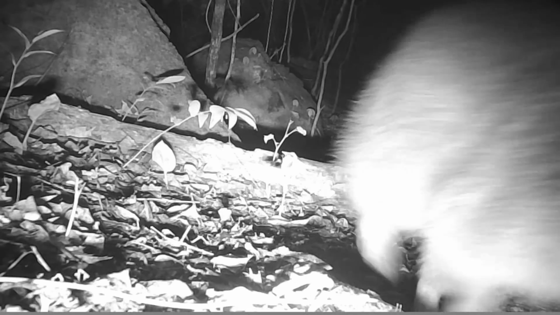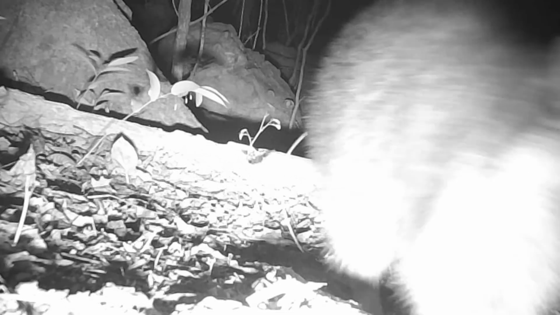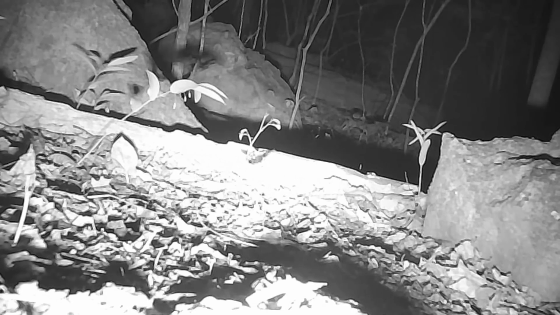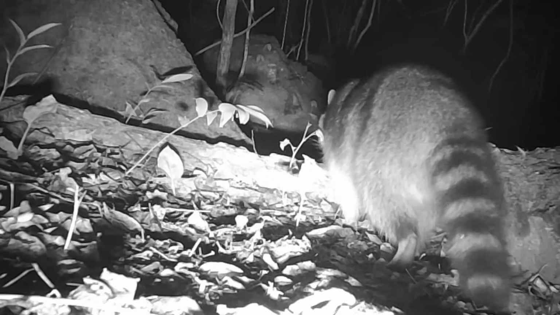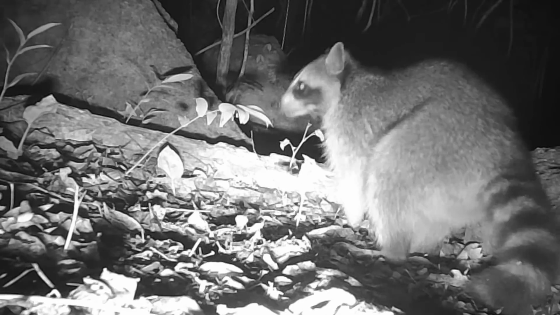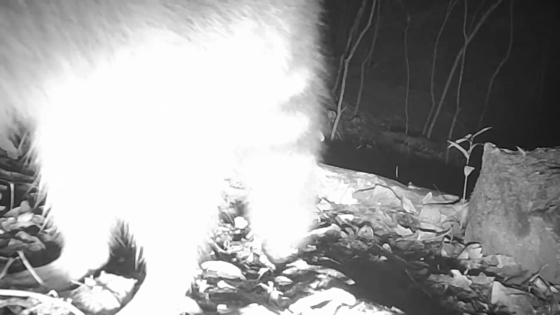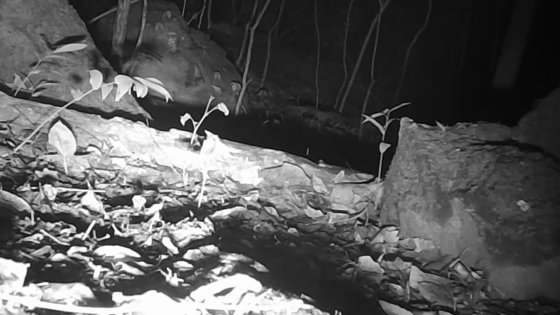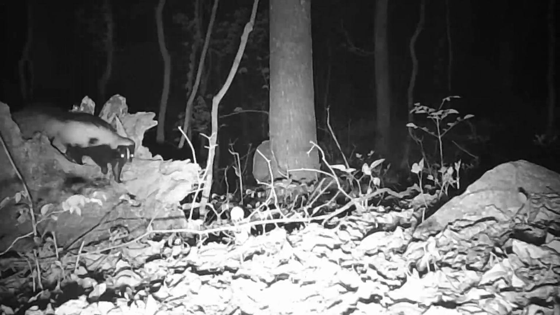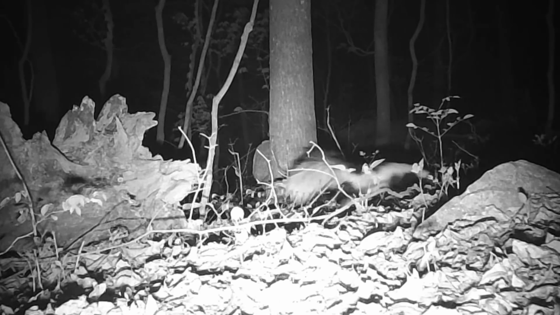They come by the log here. One right after another. And they got up over the camera. Moseying around. There's old Willie coming through. And that looks like old Flash there moving around in the woods.